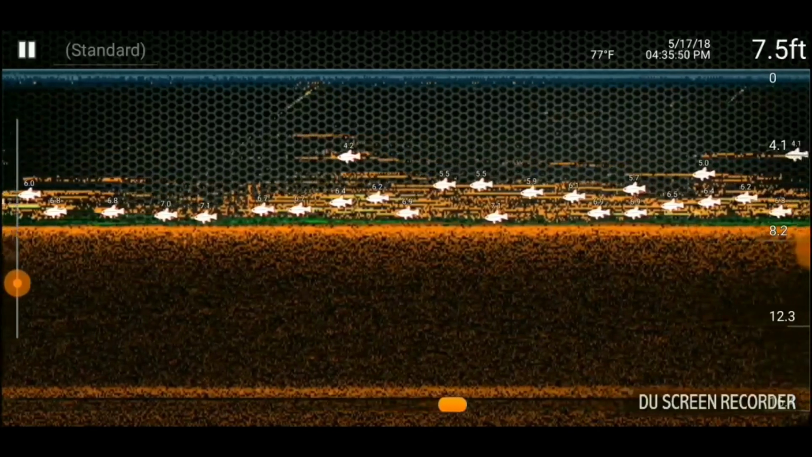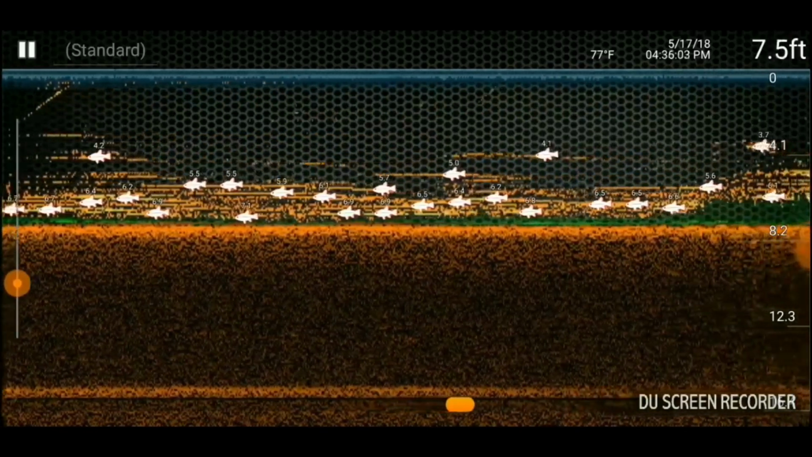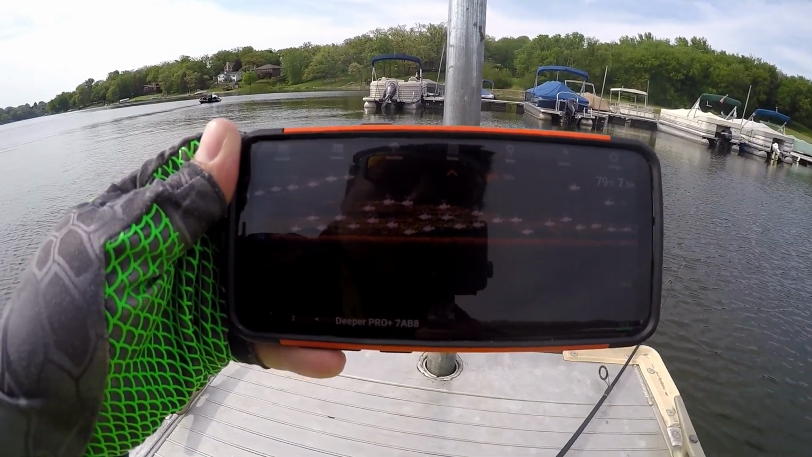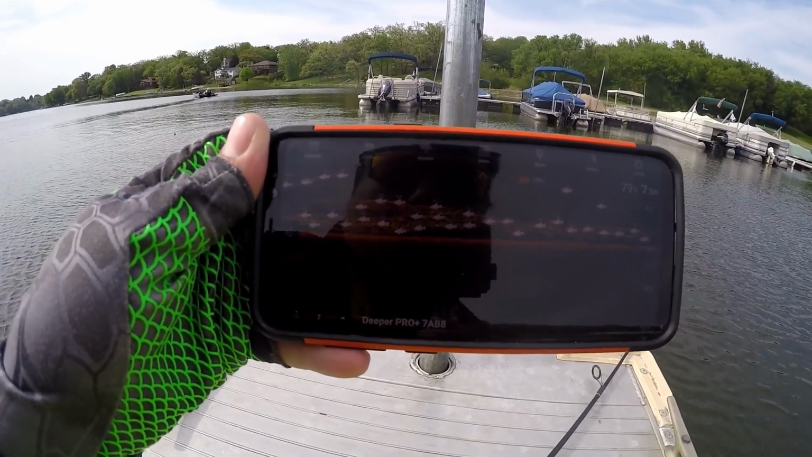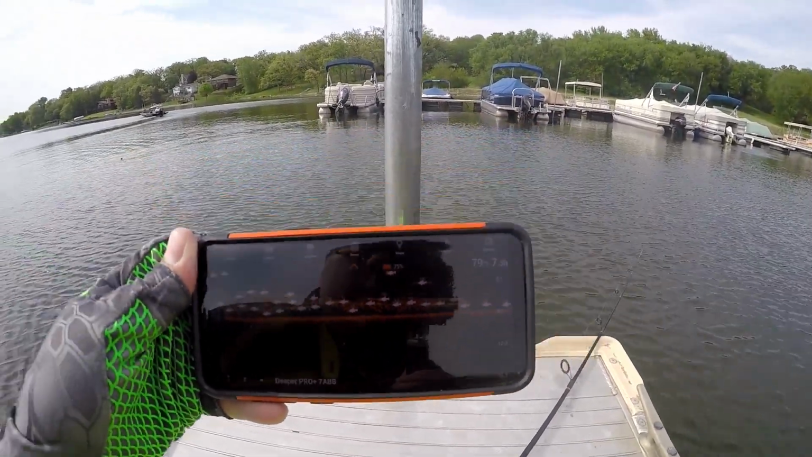Oh, this looks juicy, guys. Oh man. 7.5 feet of water seems pretty consistent throughout this whole part. This spot looks loaded. We're gonna find out if these are largemouth or whatnot. Tons of fish right here though, guys.